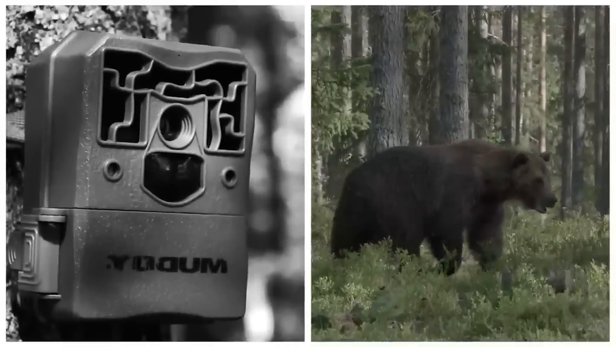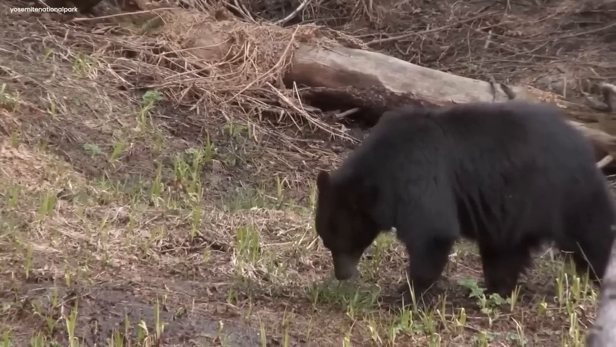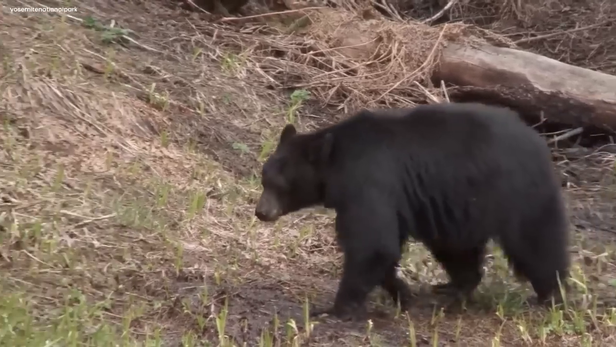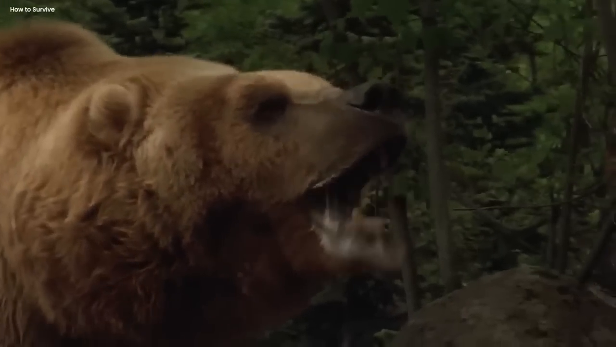Fearless bear. In the midst of a bright and sunny day, deep within the dark woods, something truly mysterious unfolded before the watchful eye of a trail camera. What happened on the recording was none other than a majestic and enigmatic black bear, but with a twist. It bore a lustrous coat of brown fur.